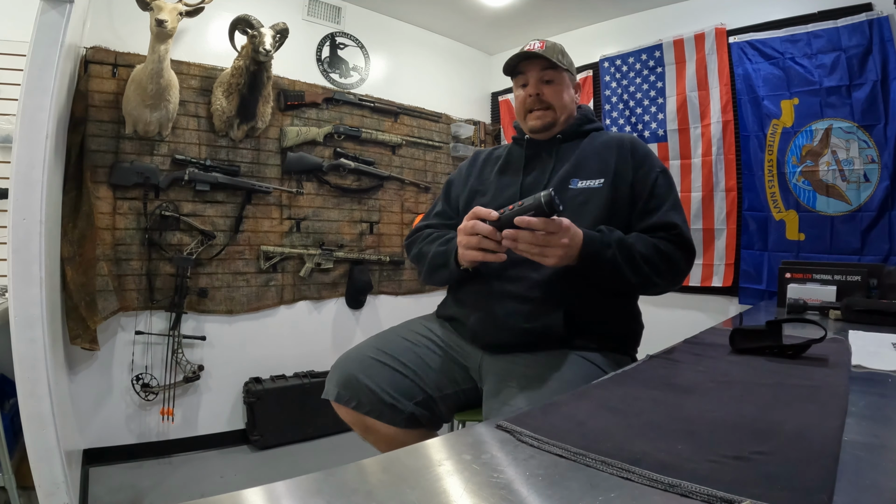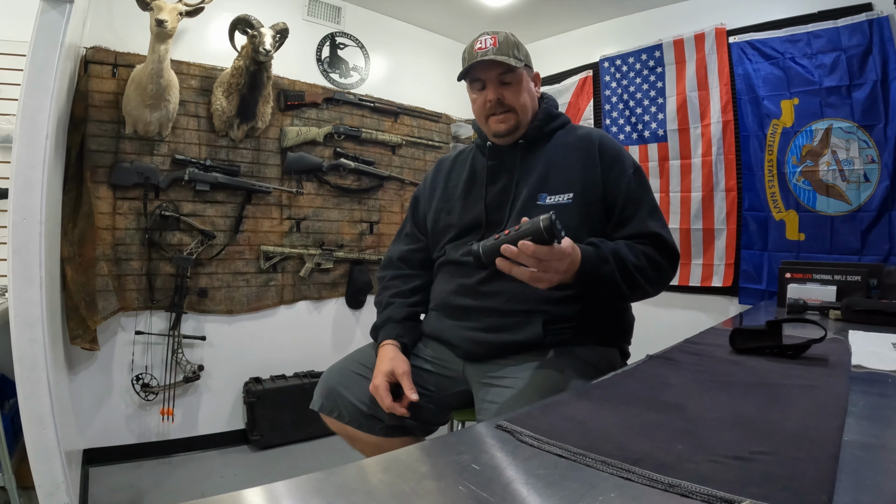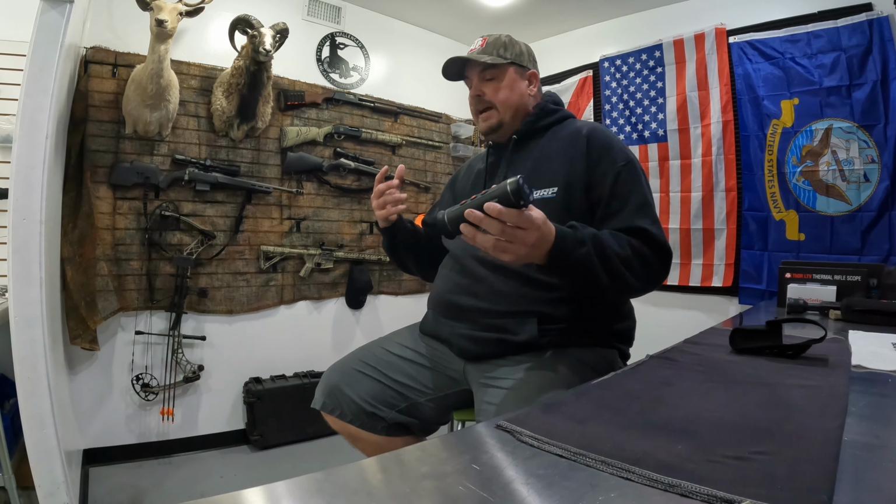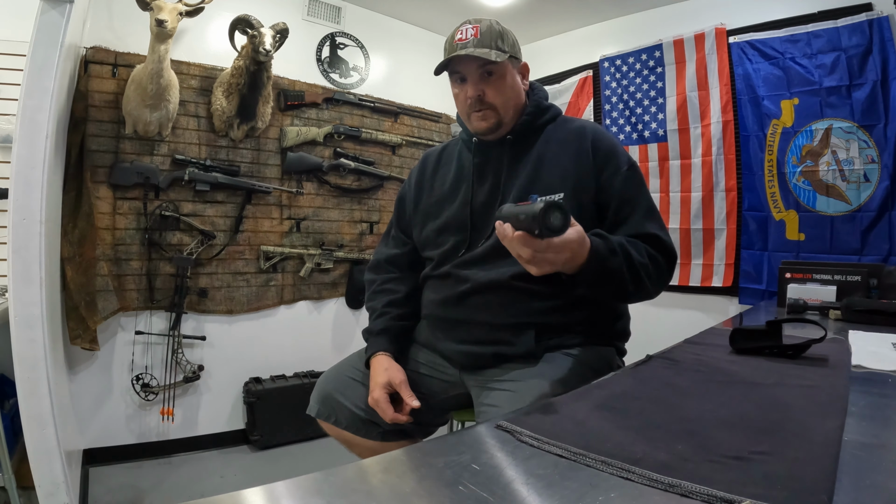Now, my need when I'm hunting at night for hogs or other predators, coyotes, whatever, is to be able to look around and see what's going on in the dark and see the things that I can't see. Now, of course, when I'm hunting at night, I'm using a thermal scope, or I have an ATN LTV thermal, or I have the ATN day-night vision scope attached to whichever rifle I'm using, which is great.